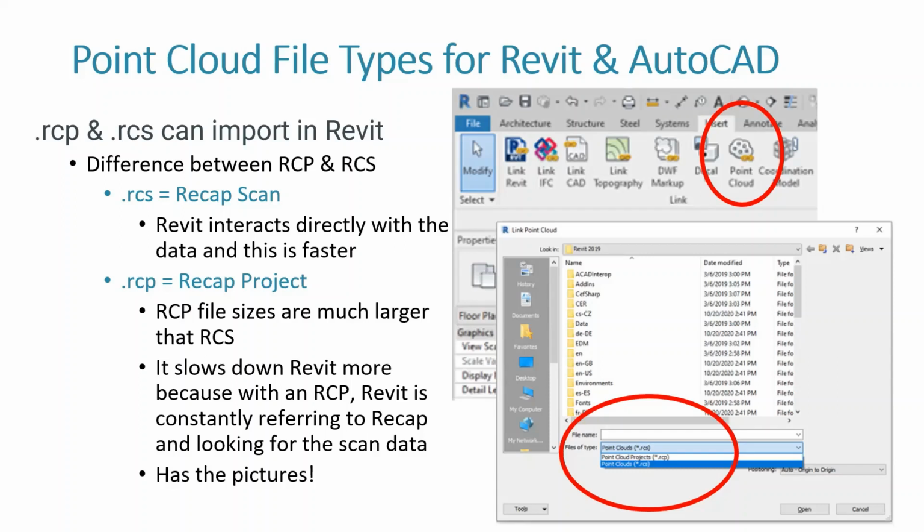So we're going to show you what's best to use for Revit. When it comes to which one you should use for Revit, it's best to use an RCS, and the reason is because it's all unified into one project. If you use an RCP, the RCP file itself is actually really small, a few kilobytes or megabytes.